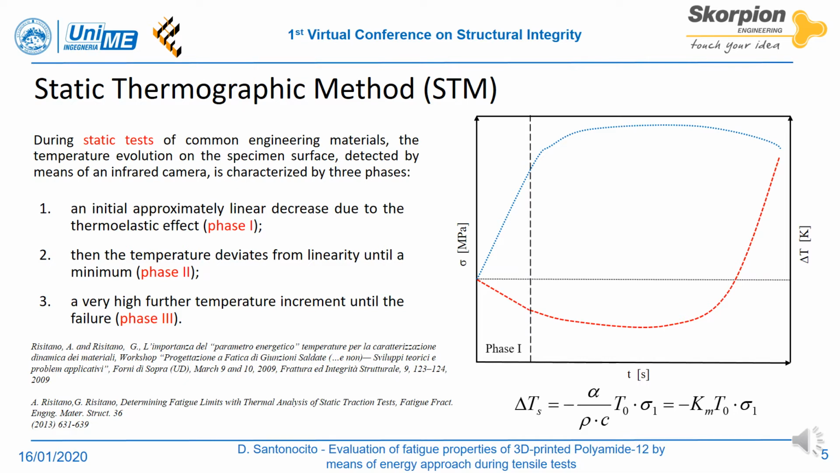An initial approximately linear decrease due to the thermoelastic effect, following Lord Kelvin's law. Then, in the second phase, the temperature deviates from linearity until a minimum, and finally it experiences a very high further increment until failure.